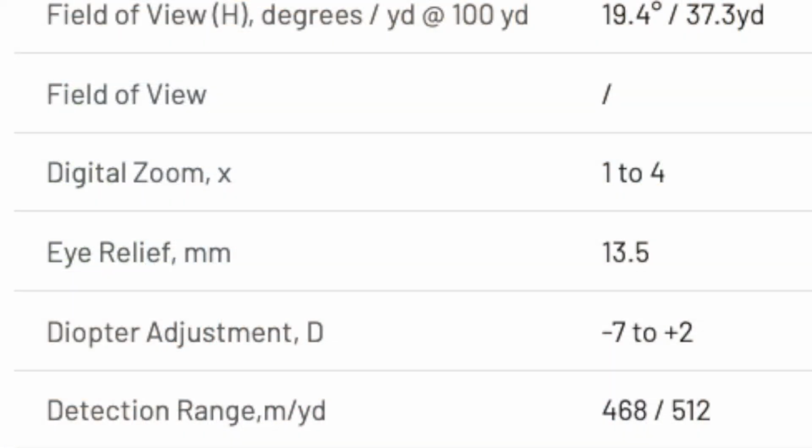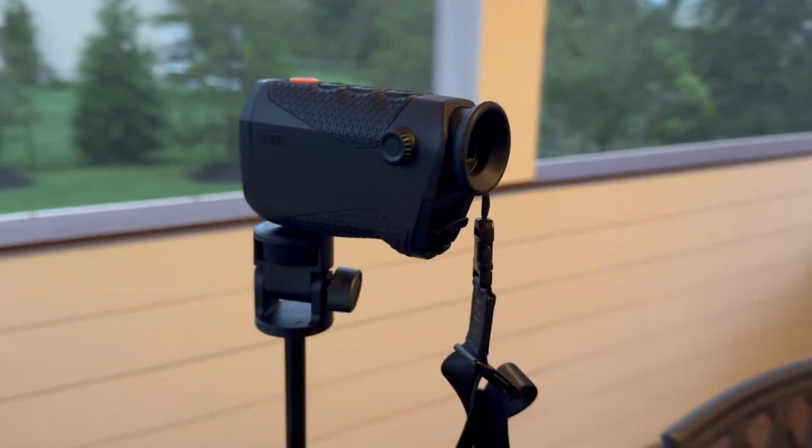RIX says it has a range of 468 meters, which equates to around 512 yards. That is true, but you do lose a lot of quality at that range. Above 175 yards or so, the quality drops significantly. So even though you can detect objects way out there, it's almost impossible to tell what they are. But if you're within 175 yards, 150 yards, it will work perfectly for you.